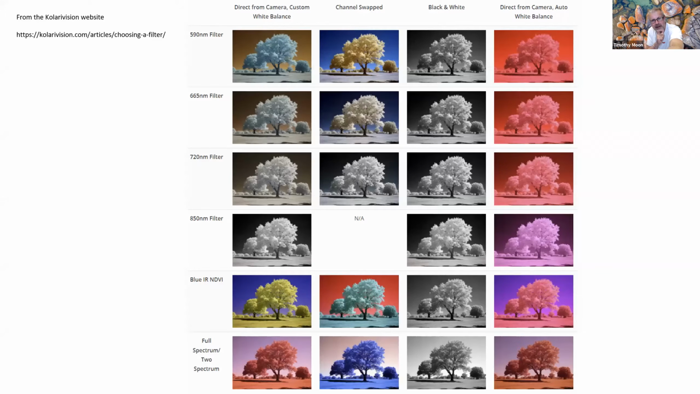And on the far right, this is the image without the white balance adjustment that has to be done to the camera. All right. So each of the bands shows you a little bit of a different effect.